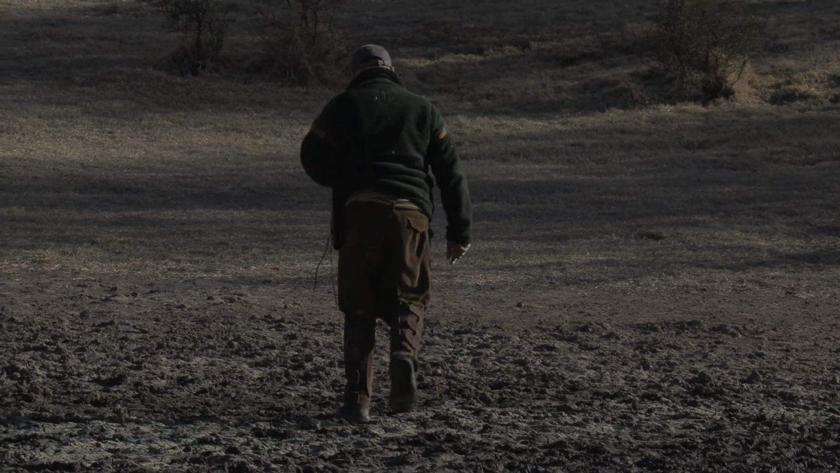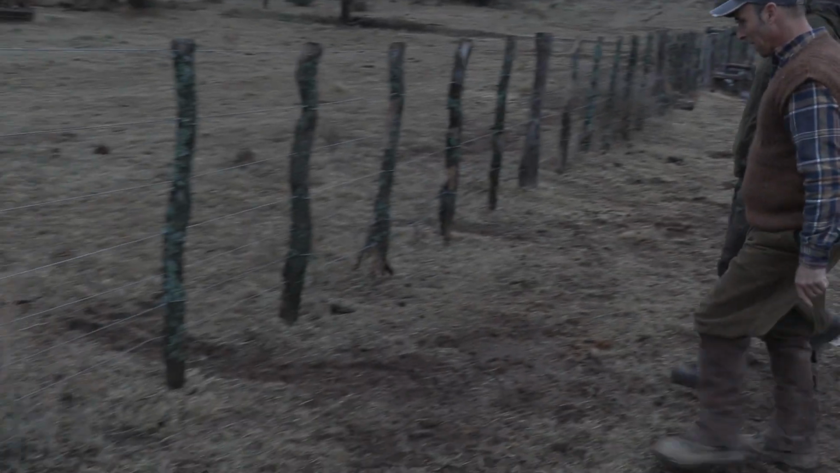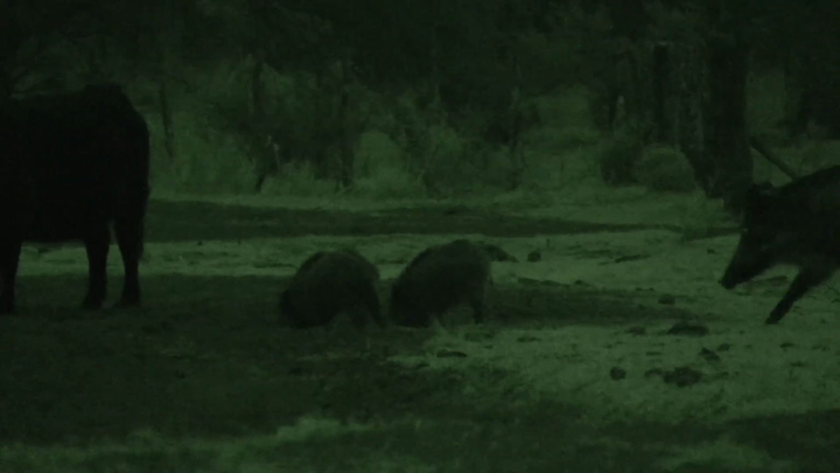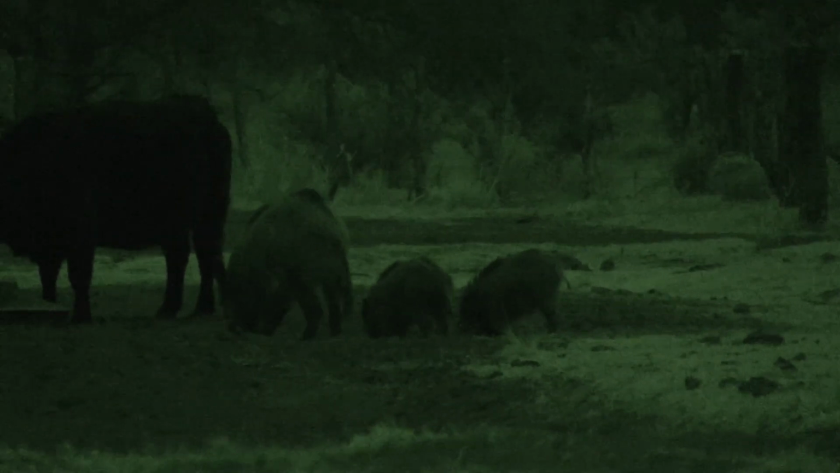So we need to read the situation. We need to read the whole place. We need to know the trails, the places that they use to arrive at the pond or to the bait. After that, we sit and wait, and we need to see all around. What is happening? And the wind, I suppose the wind is... The wind is very important, and what the other animals do. So I understand that pigs have a very, very sensitive nose. Yes. And the hearing's good, but the nose is terrific.